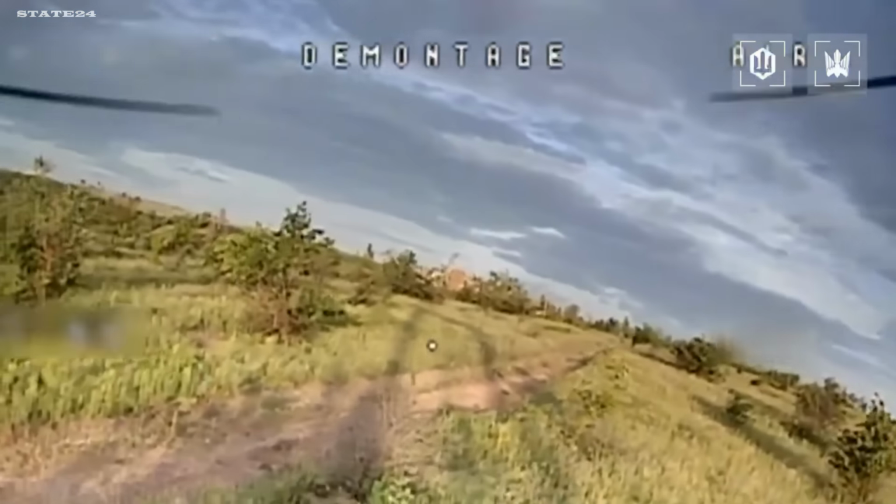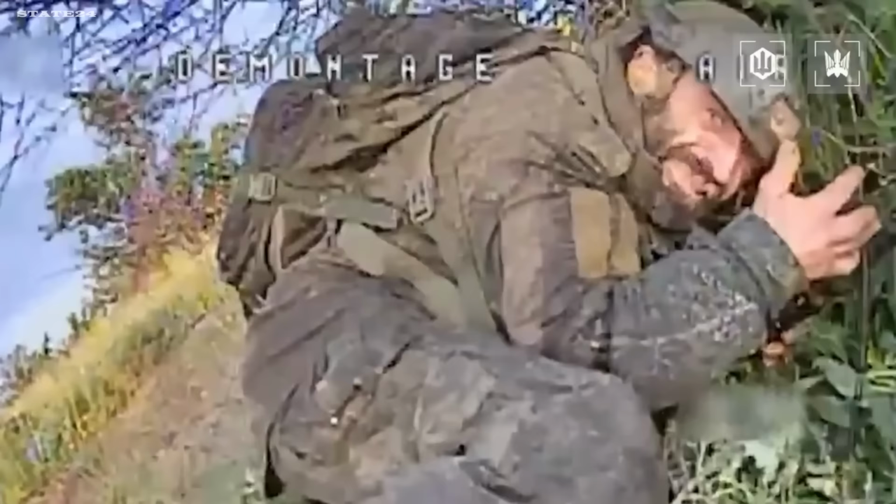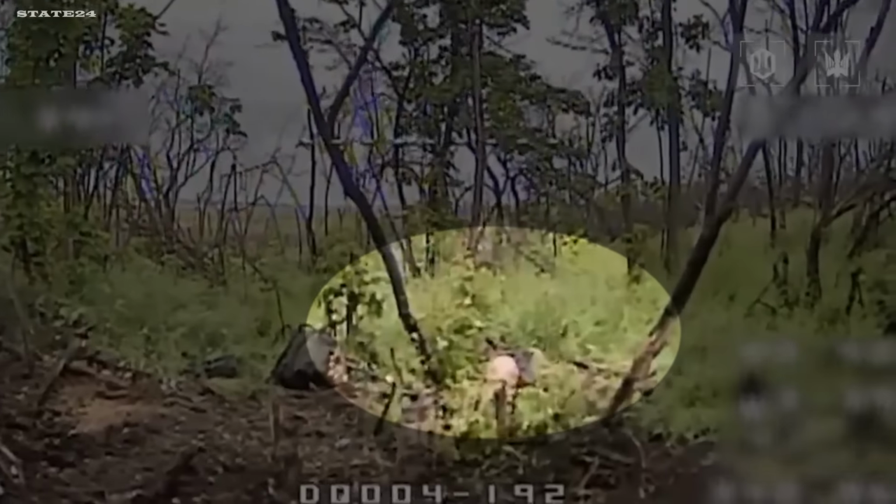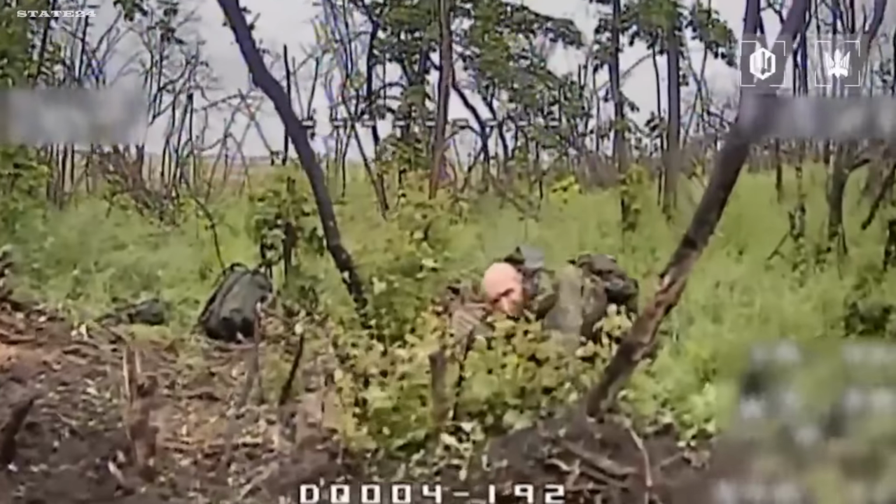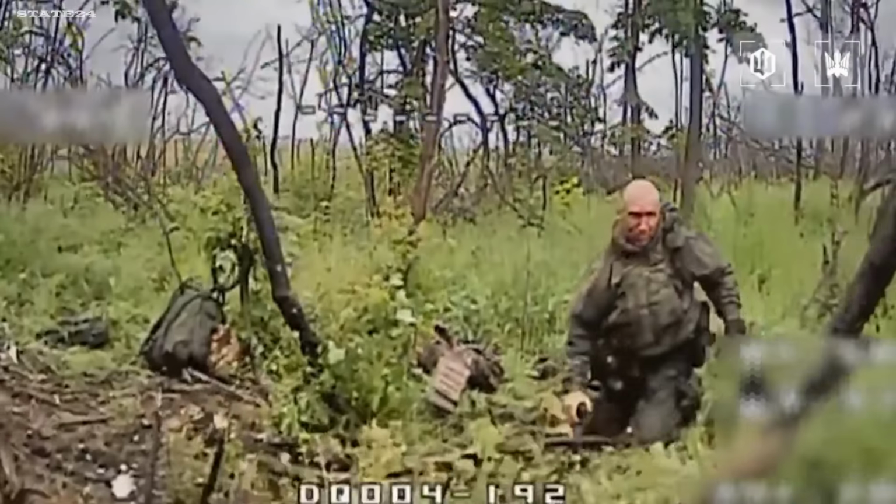The Russian soldier targeted by the drone was waiting in panic among the bushes, but it did not help him. This soldier believed the bushes were enough to conceal him, but the drone operator had already spotted him. He had no chance left to escape.